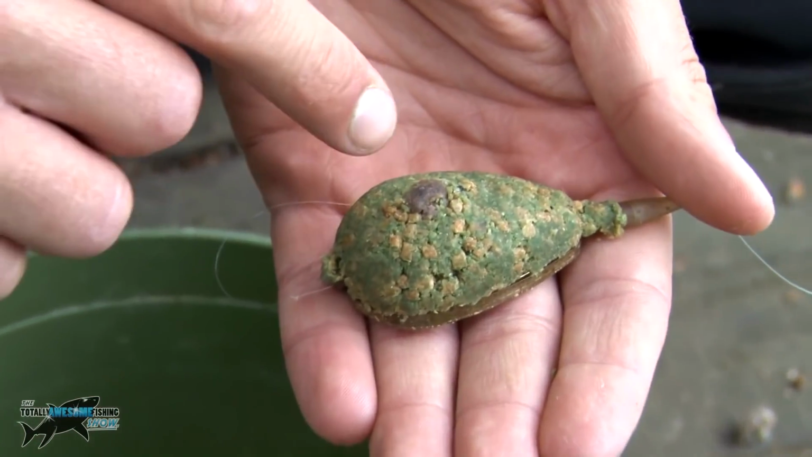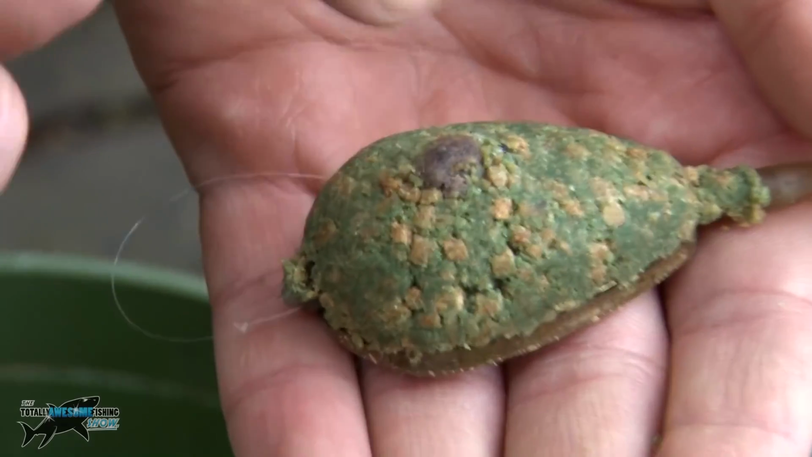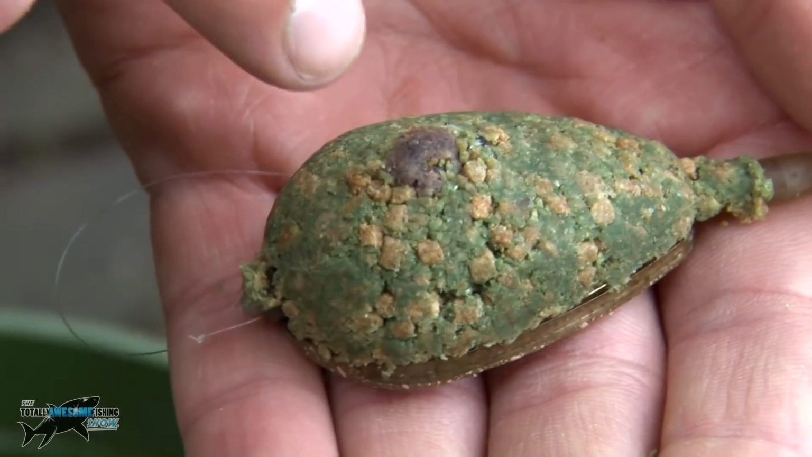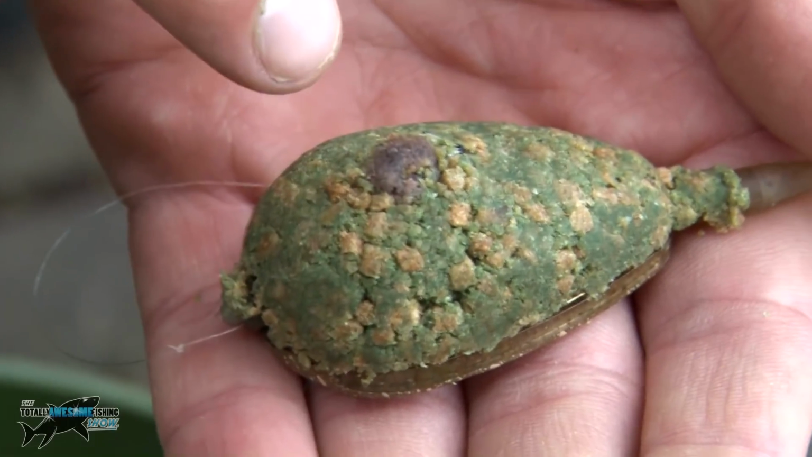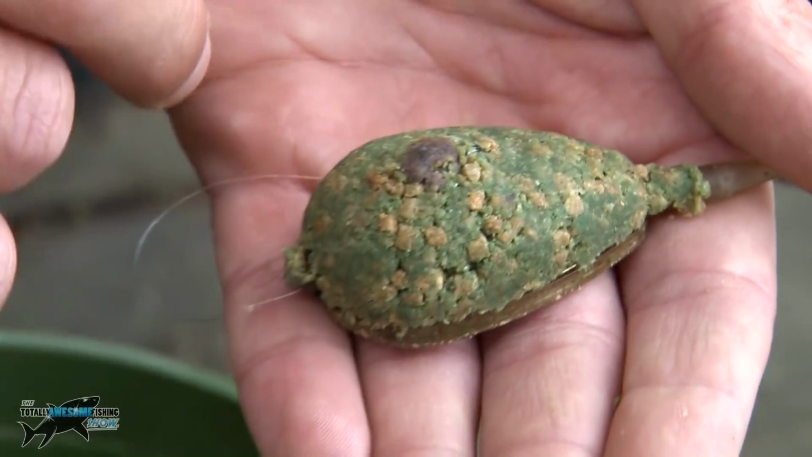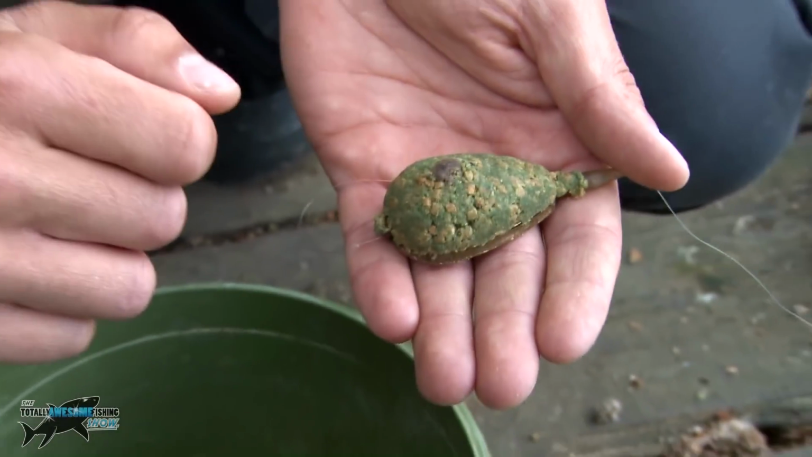Now as that hits the water, as soon as it hits the bottom, that will start breaking up the ground bait, the green betaine, and the small 2mm pellets will sit around my hook bait pellet there, and the bream will confidently pluck away at that and eventually slip up and take the hook bait. Let's get it out there.